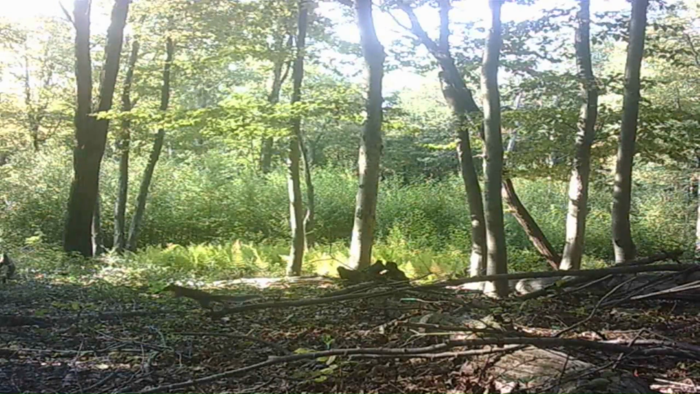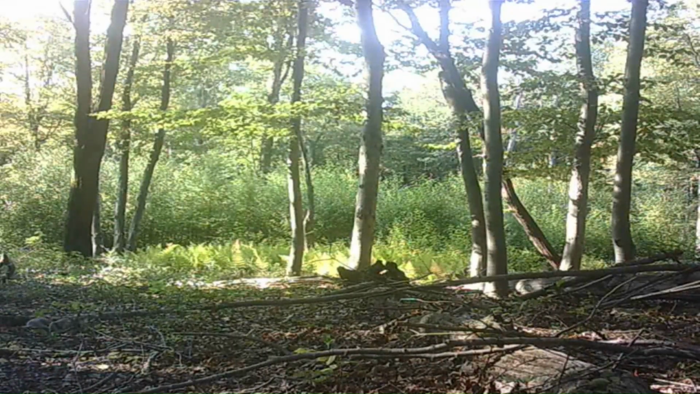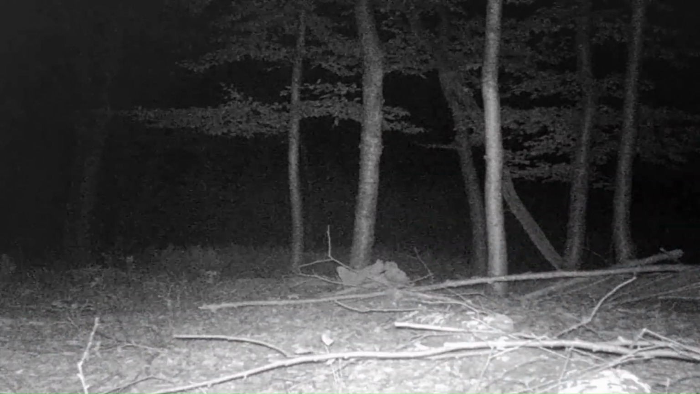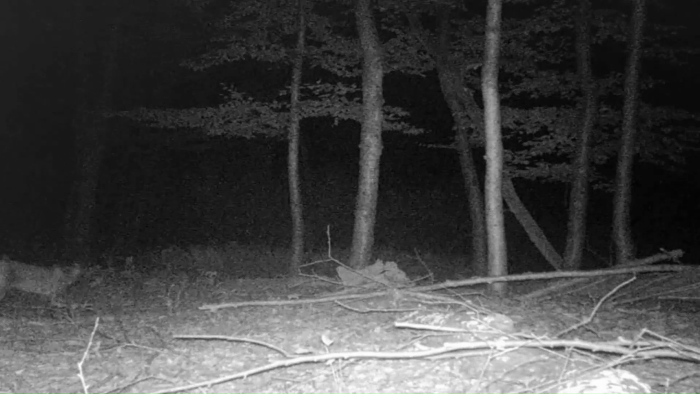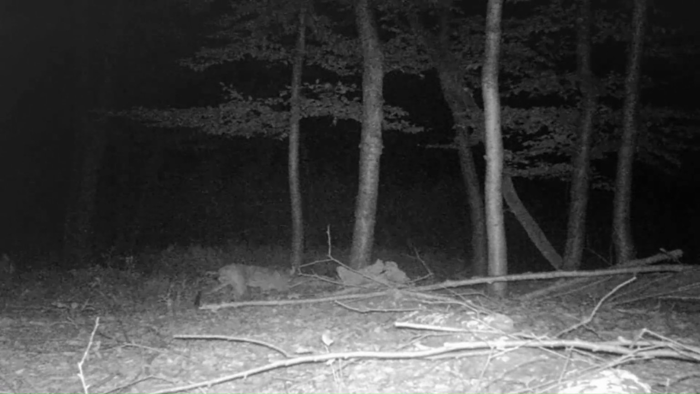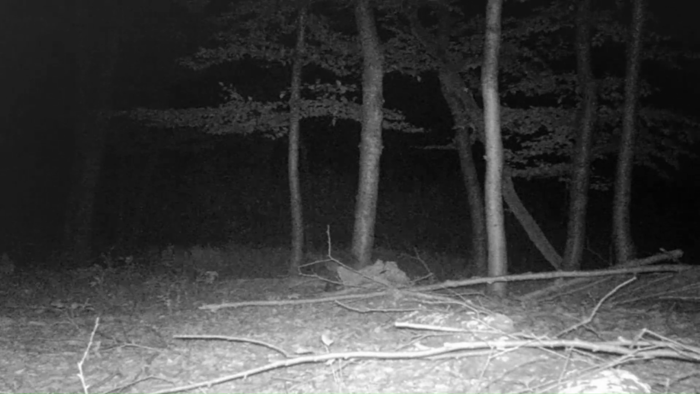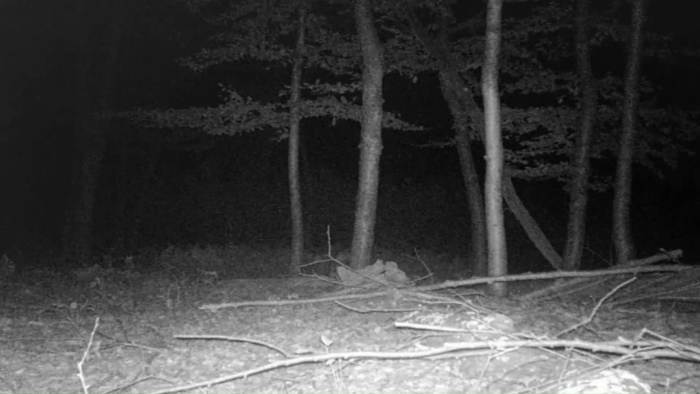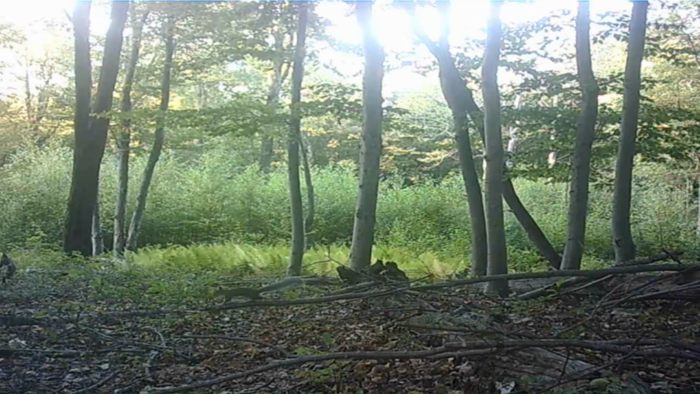Just weren't walking in front of the cameras anywhere. Here we have a bobcat coming through, or one of the bobcats coming through at night. And another squirrel.